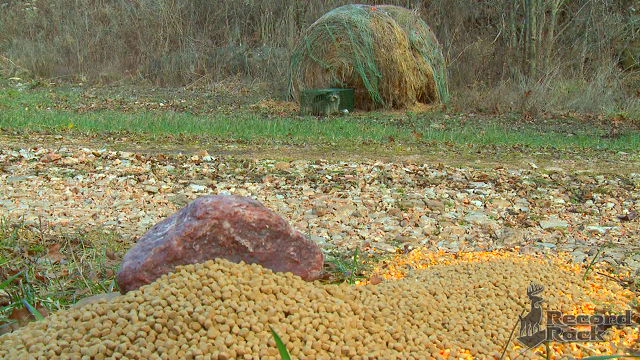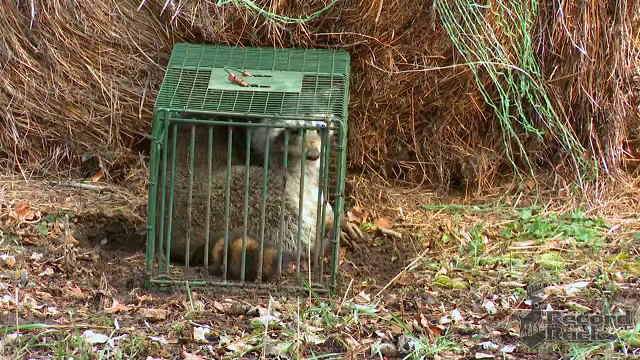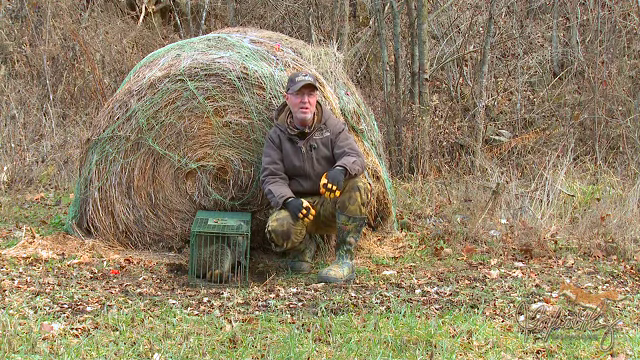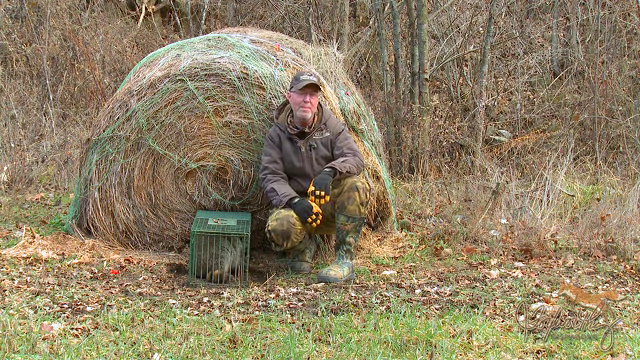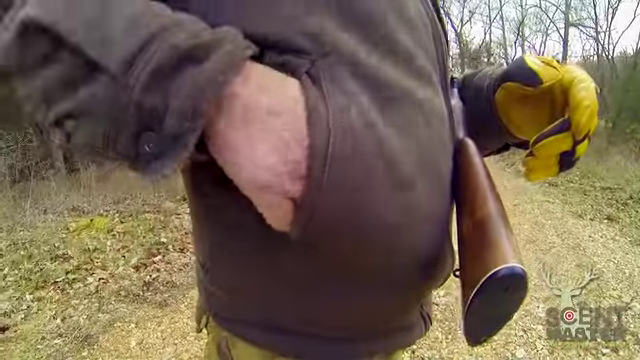We're just down the road a bit from where we caught the last raccoon at another camera survey station. About 13 days or so are left in Missouri's trapping season, and that's about how long we'll run our camera survey, about 2 weeks. So we'll keep these traps rolling the whole time during the survey and see what we can come up with.